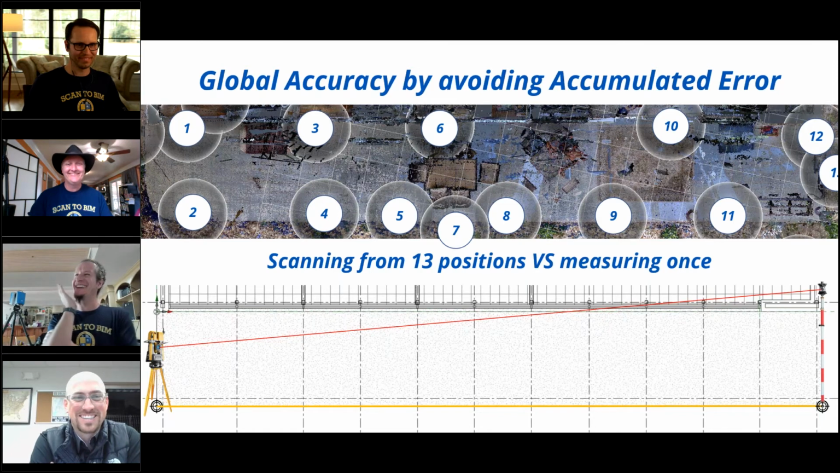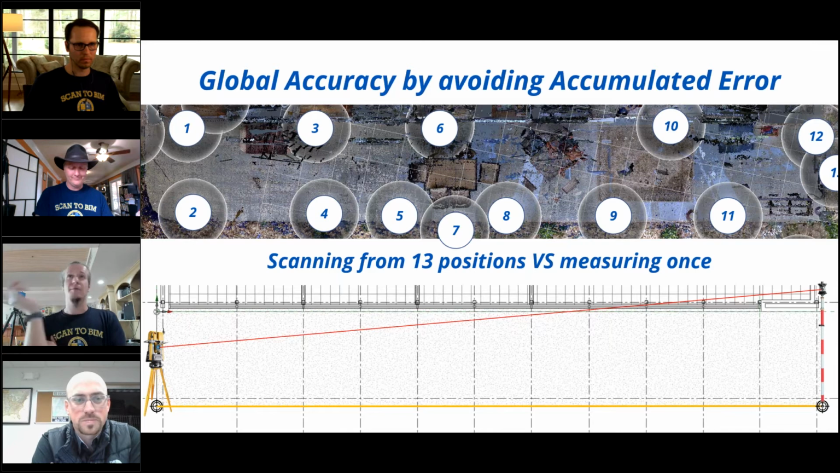Like Randy said earlier, we've got 13 times 2 millimeters. That's still 26 mils, right? That's over an inch of potential error. So that's not great. Take one measurement, you've got a plus or minus a couple mils.